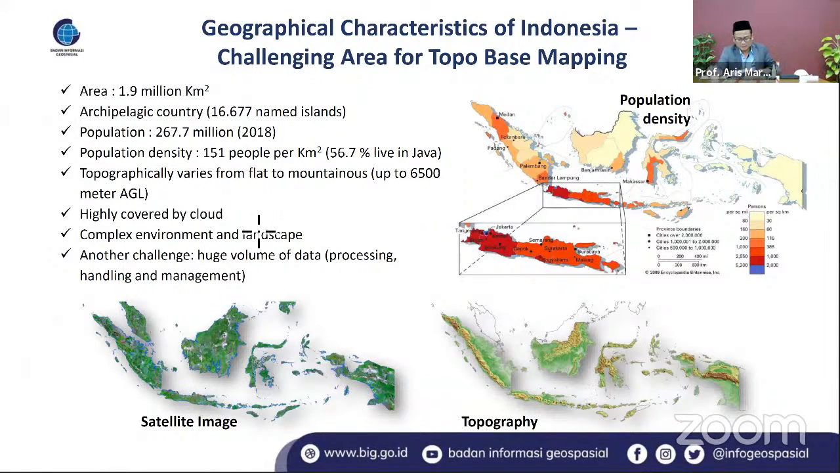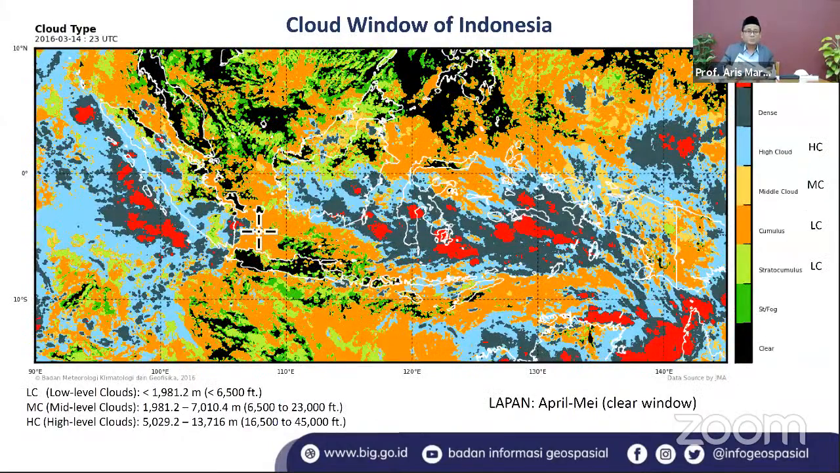This is the cloud window of Indonesia. If we have a look at this, we can see that some parts of Indonesia are really covered by high level clouds, and only some places are covered by a clear window or no cloud. So this is also the problem if we do business as usual using remote sensing from satellite, for example, without using synthetic aperture radar. So penetrating the cloud is actually one of the problems.